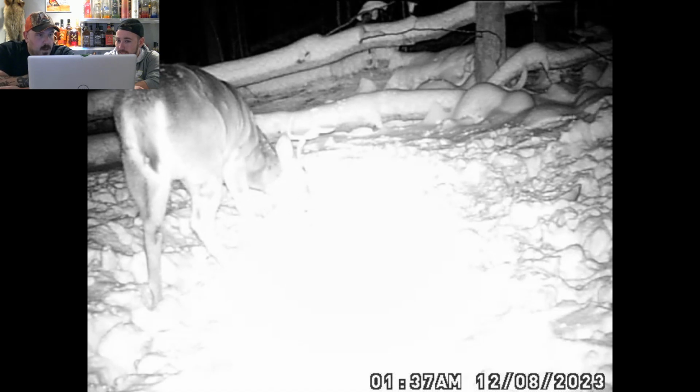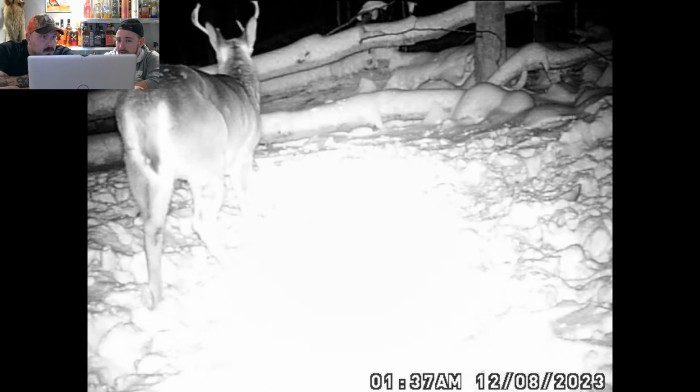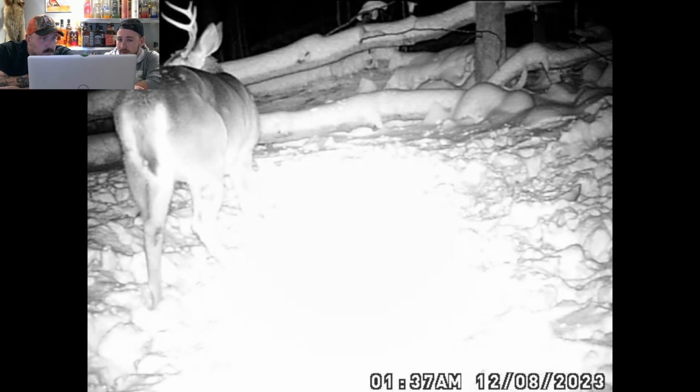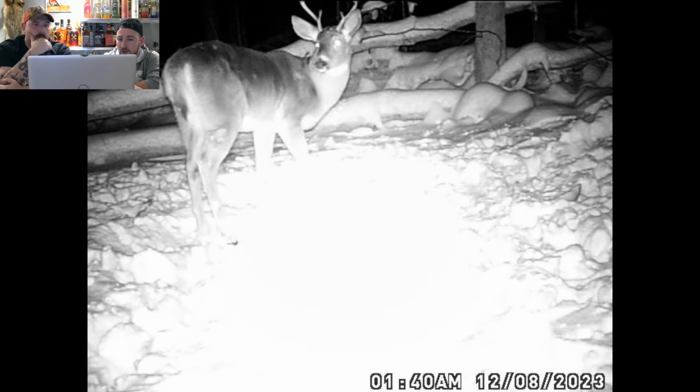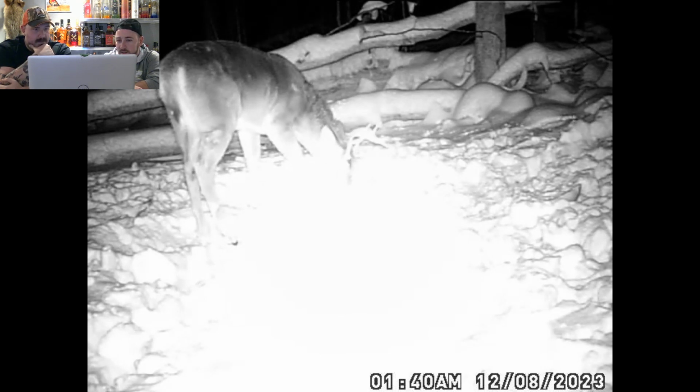A buck. Oh, hey, that is a rack. Is that the 6? Oh, yeah. Snow on its back. One big brow, one small one. It's gonna be a good identifier for this 2024 season. This camera does have a strong flash. Yeah, the glow, it glows. It literally glows on the floor off the snow. That's crazy. But there's definitely pumpkin on the floor.